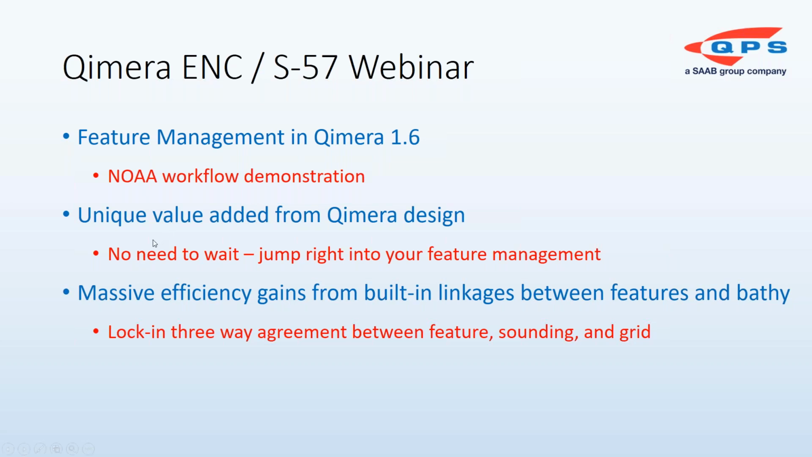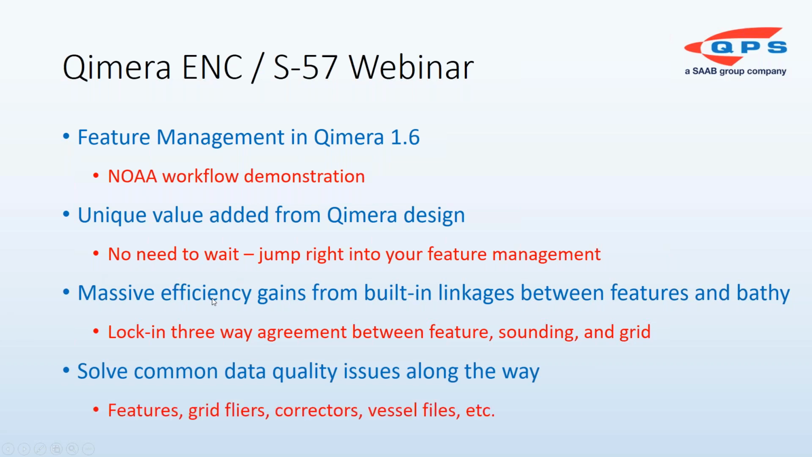Along the way, we're also going to be looking at how Qimera can solve some common data quality issues. These are related not just to features, but also to grid flyers, errors in the application of correctors, errors in vessel files, and so forth. Those are the most prominent data quality issues in the workflows, and they have been for some time. It's kind of the same old story, the same data quality issues for the past 10 years. The inherent design of Qimera is built to mitigate, or in some cases completely eliminate, these common sources of error. So I'm excited to demo this functionality.